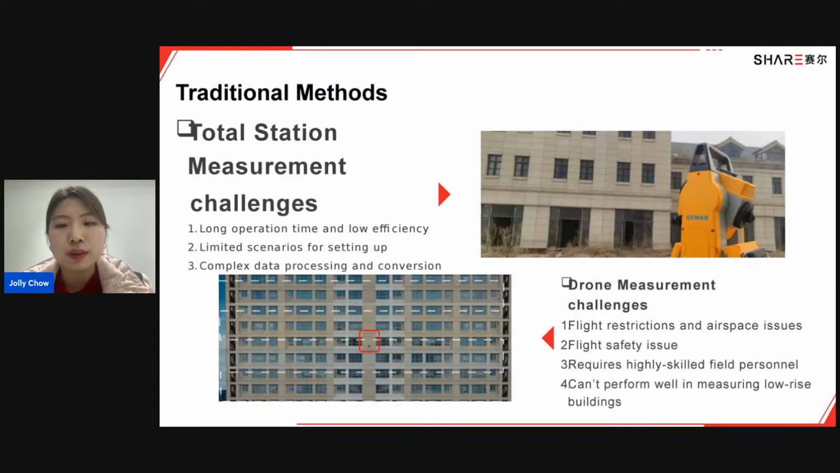For drone measurement in urban settings, it always comes with the challenges of flight restrictions and airspace issues. This makes it very tough to ensure both flight safety and flight efficiency. Therefore, drone measurements require highly skilled field personnel. When it comes to measuring low-rise buildings in the area, drones can't perform well because the clarity of the photos and the quality of the models can be quite lacking.